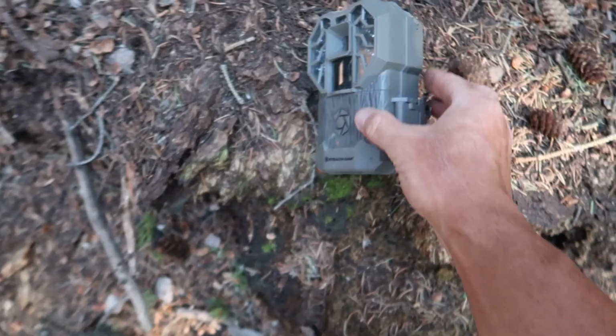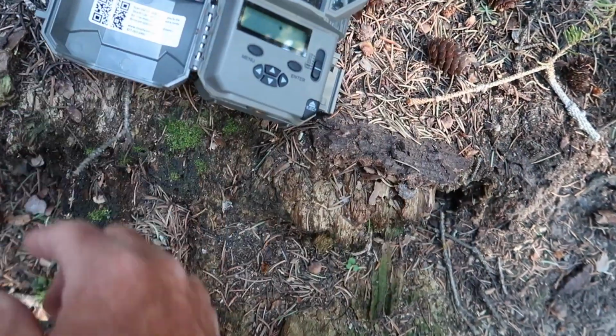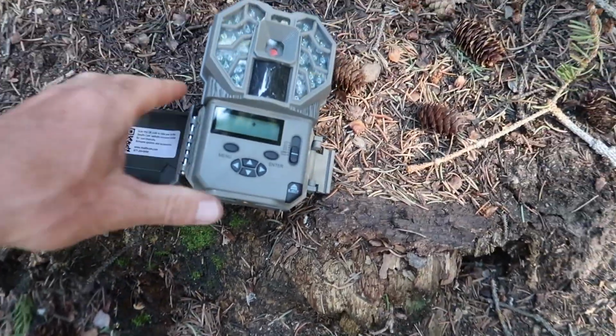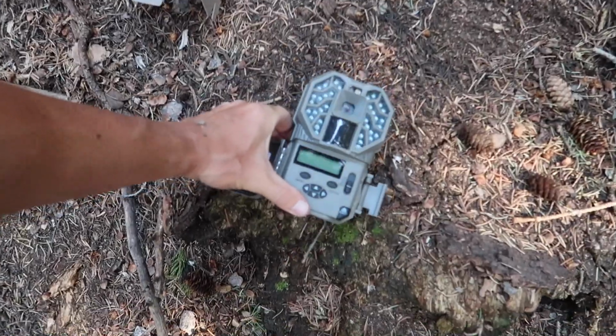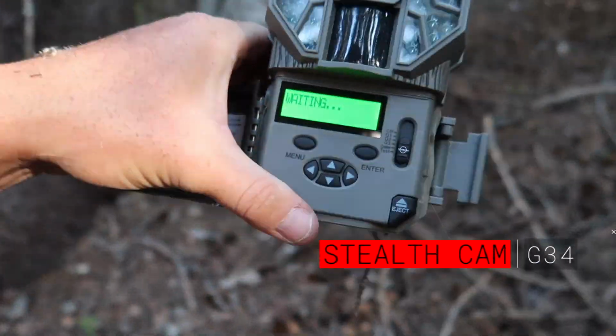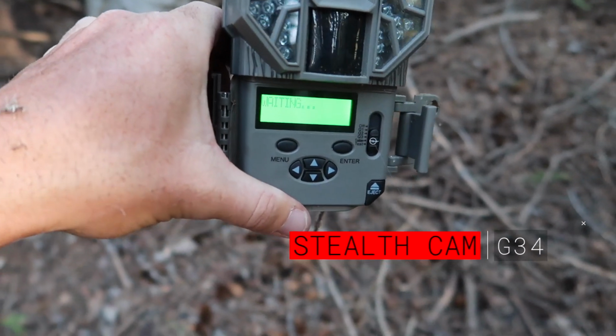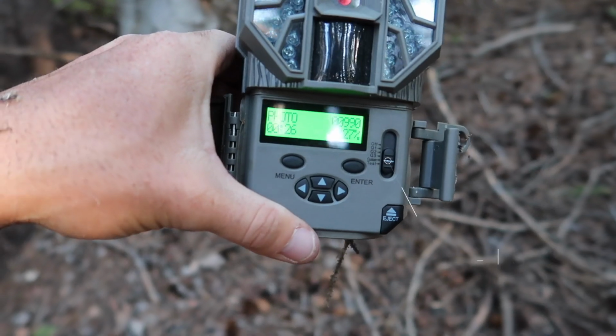Usually a bunch of bugs and spiders in there. Still taking photos. Goodness. That's insane. Watch menu. Something should come on. There we go. There's the light. 990 photos and still 30% battery.